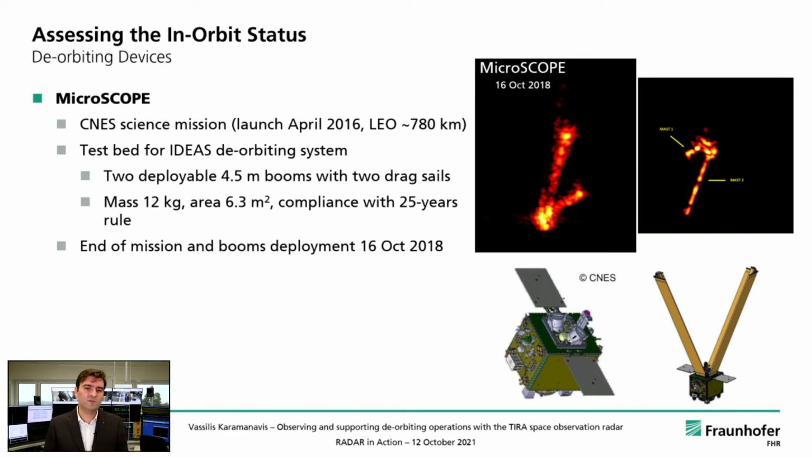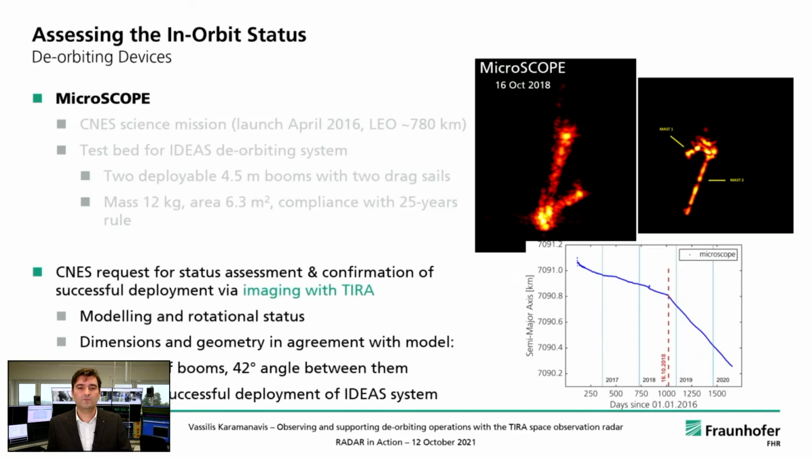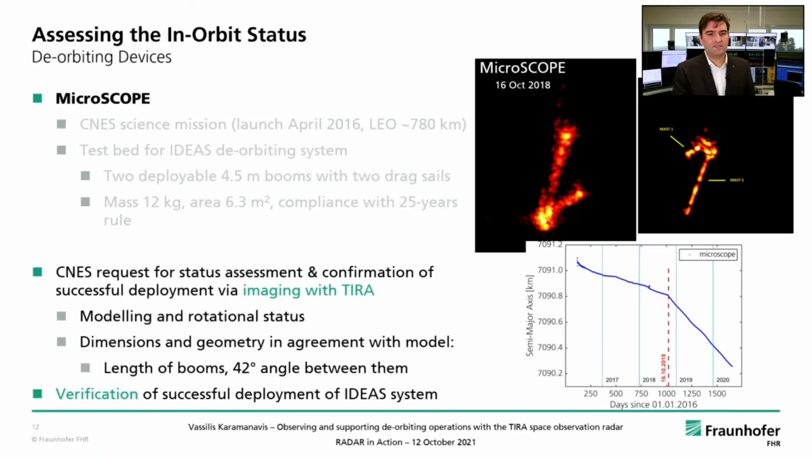The end of mission was marked and the booms were deployed on the 16th of October 2018. And CNES has requested a status assessment and confirmation for the successful deployment of the drag booms using high-resolution imaging with TIRA. We were provided by CNES with a detailed model of the satellite, and this modeling and comparison between the model and our data